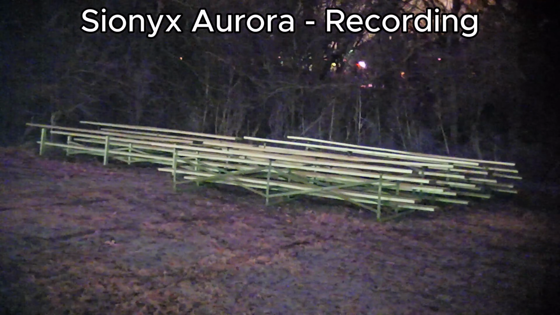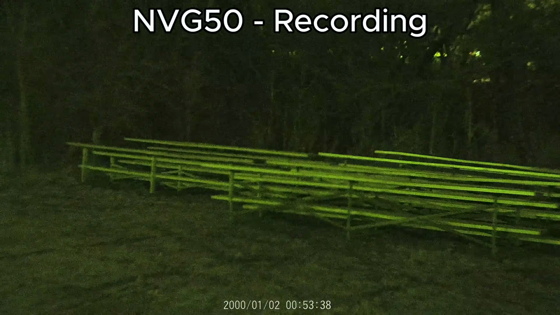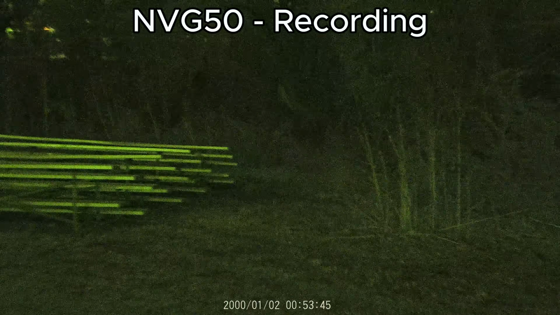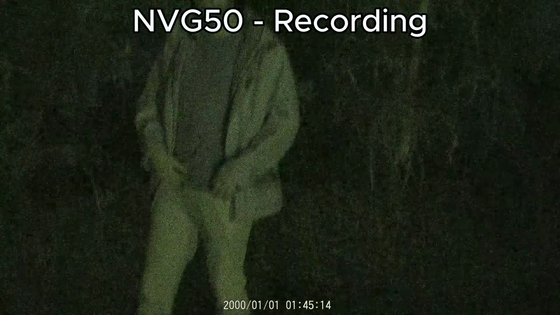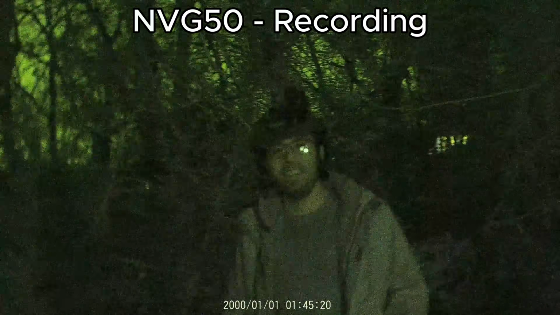Which leads me to my final thoughts. In some ways, digital night vision, especially at the $500 price point, has had leaps and bounds in terms of improvements. In all honesty, the NVG50 will be replacing my Aurora for night vision footage in future videos. I wholeheartedly recommend the NVG50 as a night vision camera in 2025. The helmet mount allows a cameraman to get smooth shots, and having a tripod adapter will allow it to work like any other camera, although I did have to contact Goodnight Gear to get it.